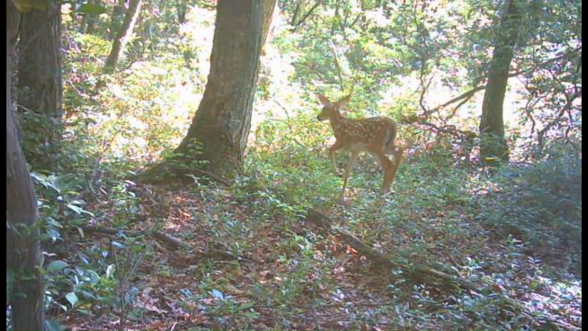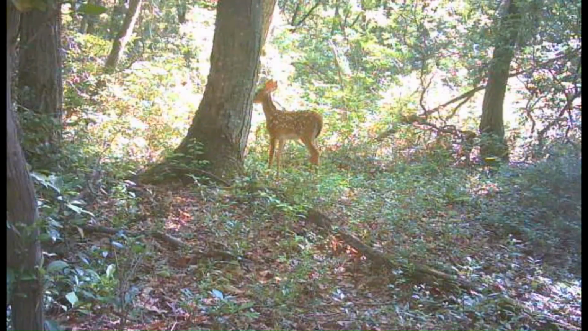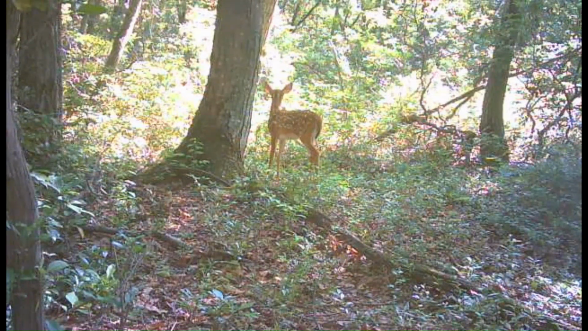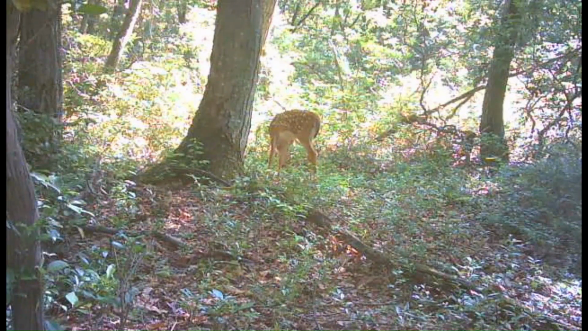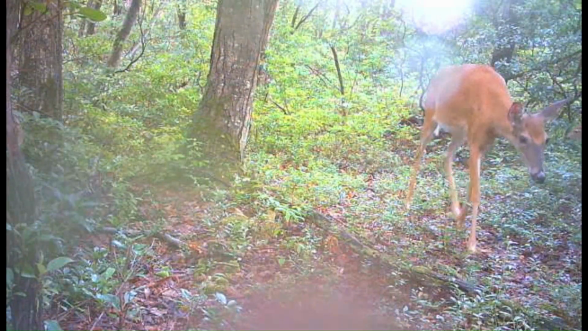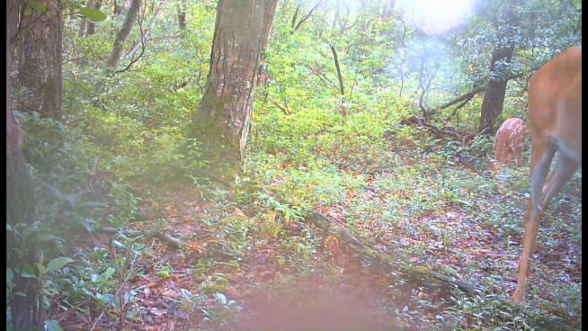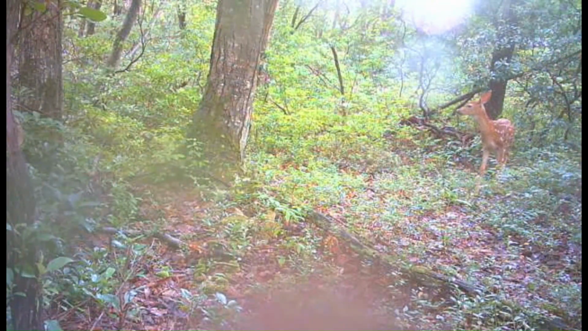Doe wandering back the way she just went with the fawn following her. And I think these are the same day videos.